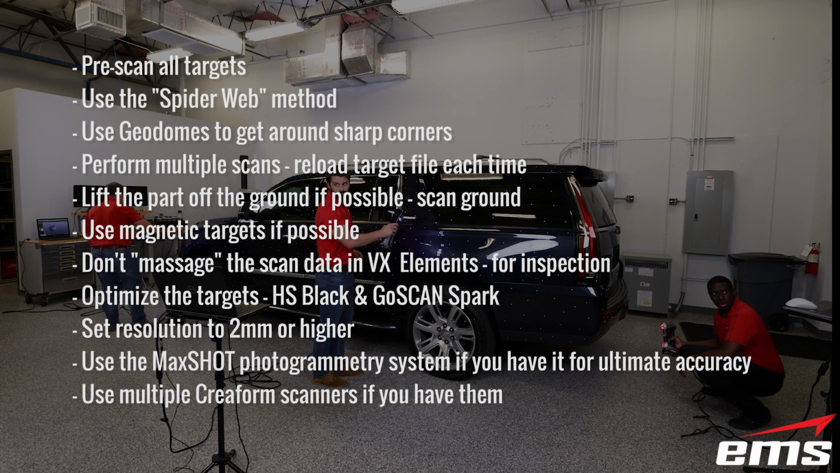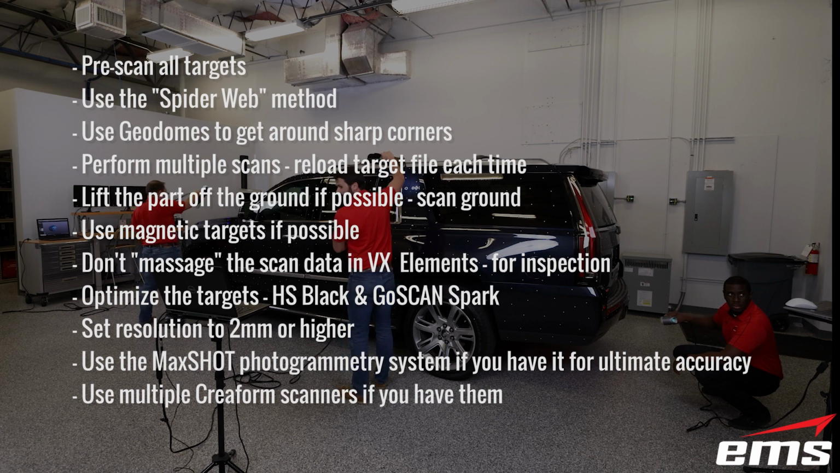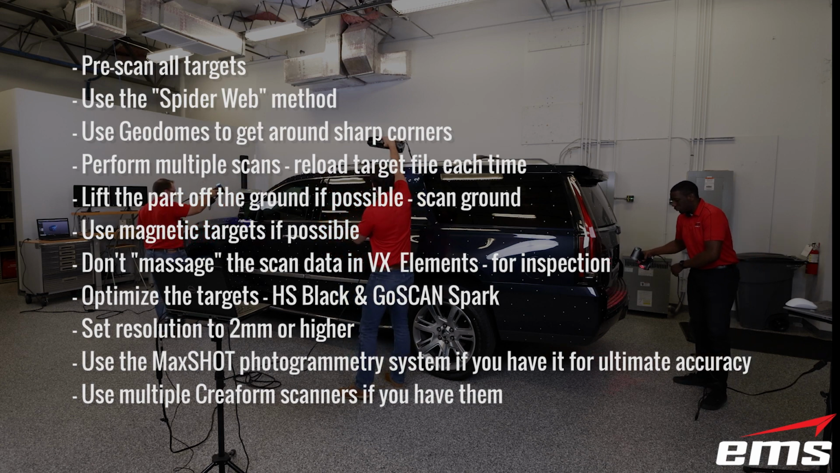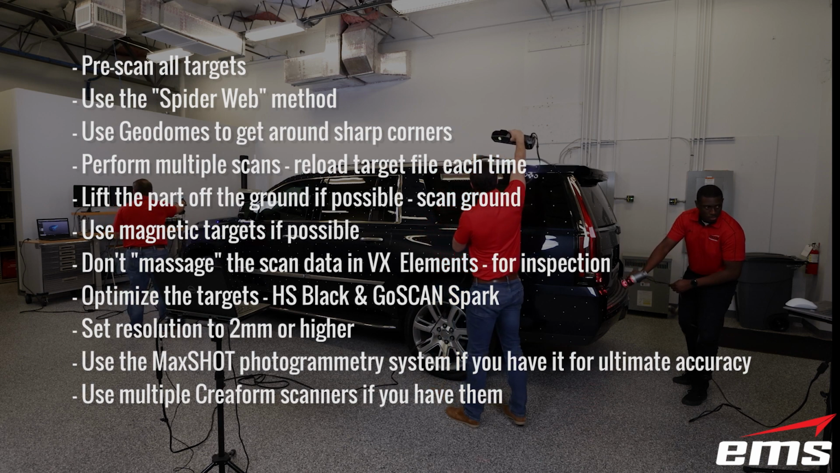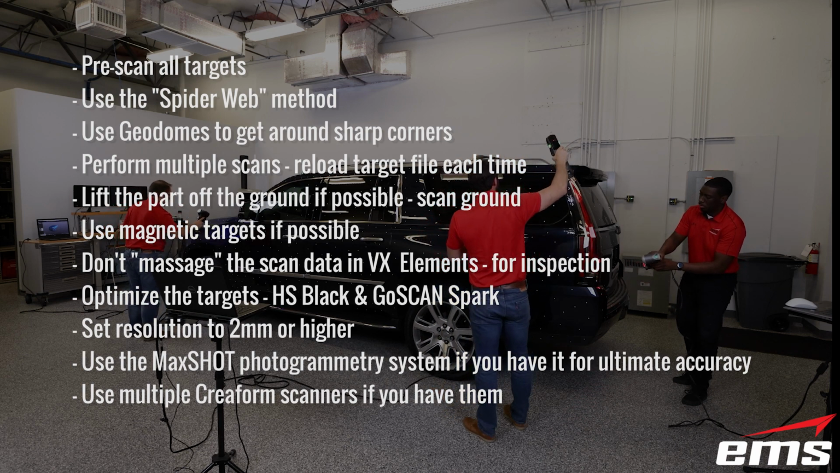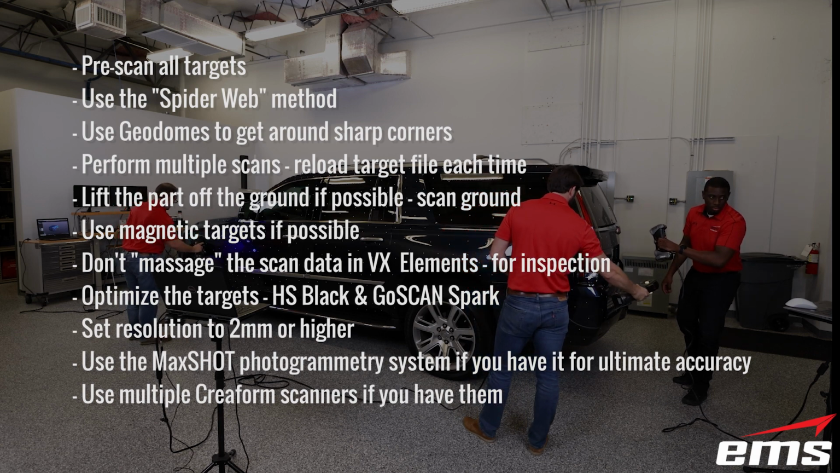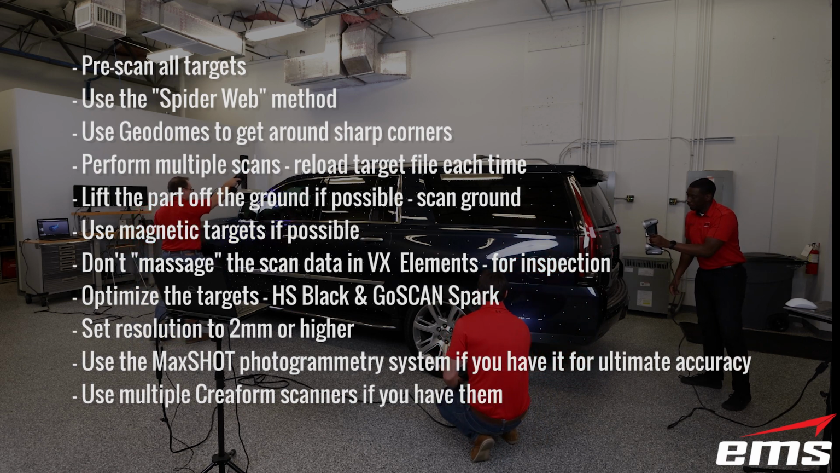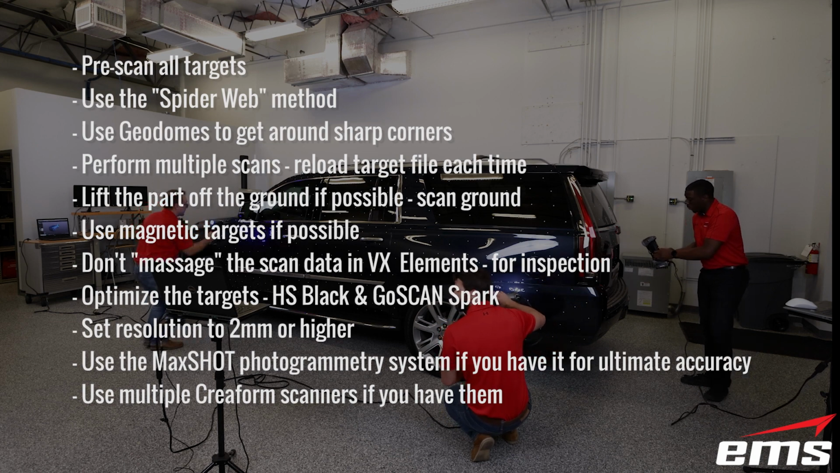Certainly use the magnetic targets if possible. They're just faster to put on, and you can use that vacuum to take them off. In the VX Element software, do not massage the data. Some of those settings we talked about would really be for inspection. If you're doing reverse engineering, that's really up to you. But when you start optimizing the surface and things like that, you are going to change the scan data, so just be aware of that. And definitely optimize the target volume for the HandySCAN Black and the GoSCAN Spark. That'll actually help keep the accuracy high.